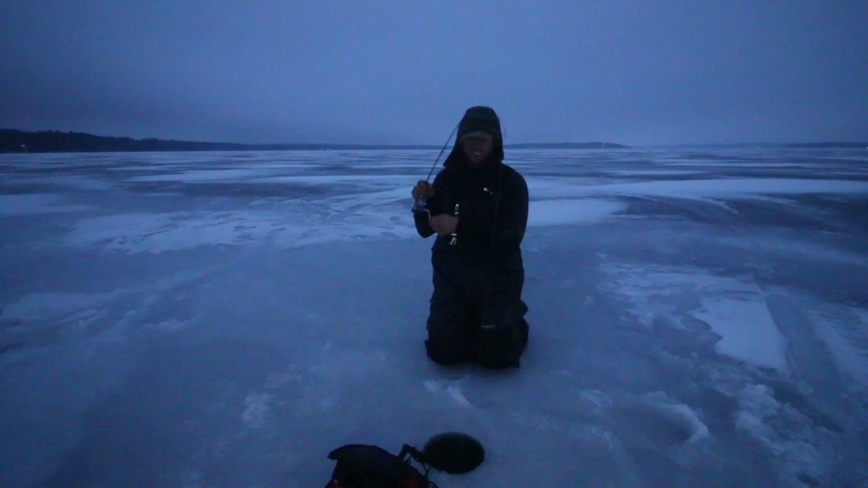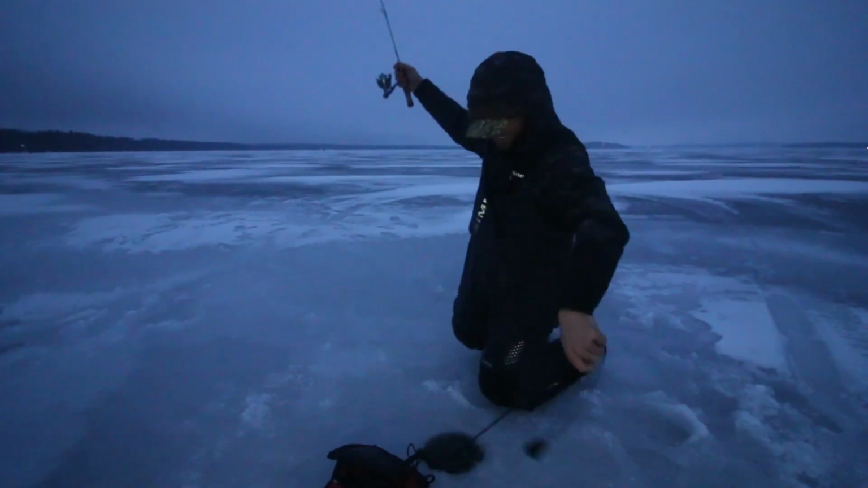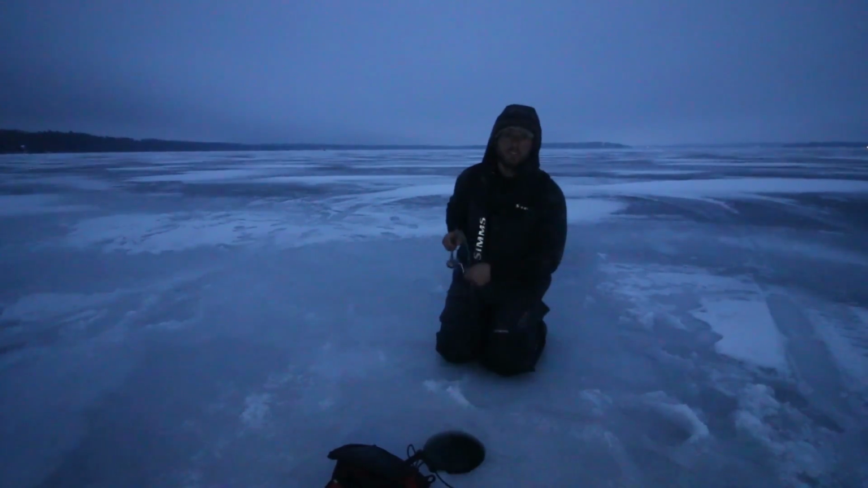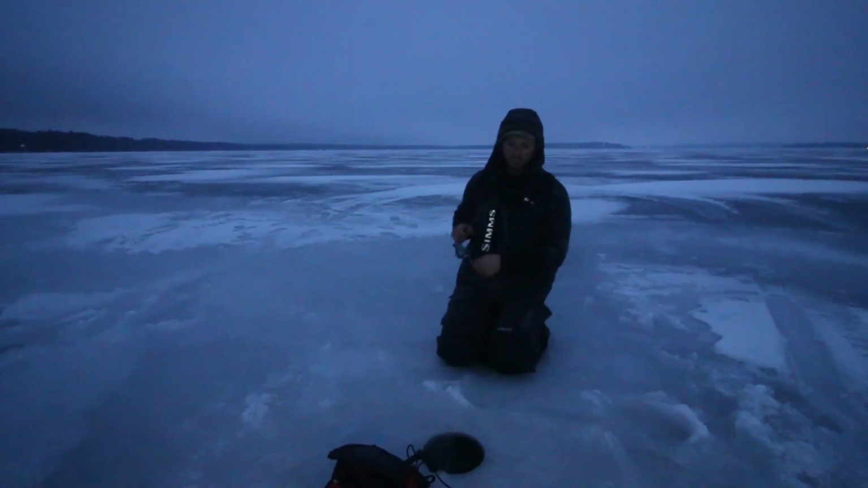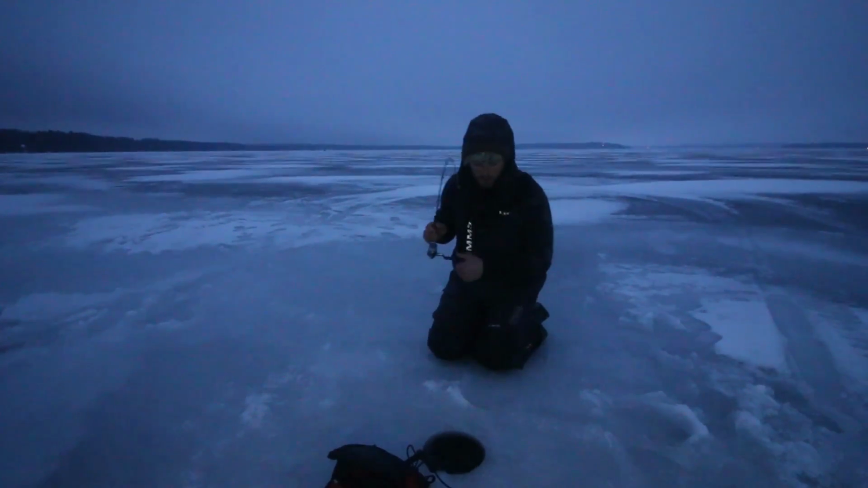Oh, there he is. Just smoked it. I fished 4 or 5 spots now this evening, and I marked a few on a couple spots, but just not like it was during the day. I think a lot of these fish actually eat out in the basin. This might be smallmouth. Oh, it is a walleye.